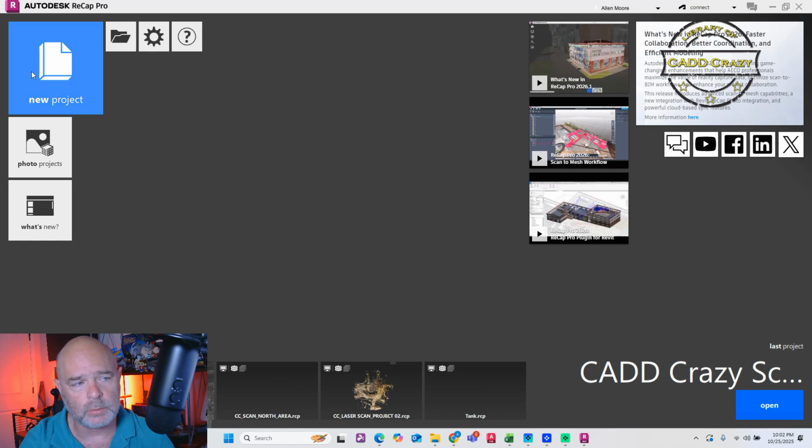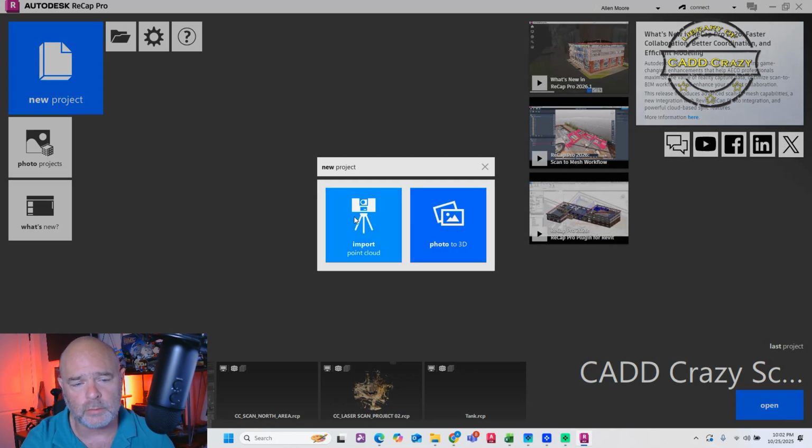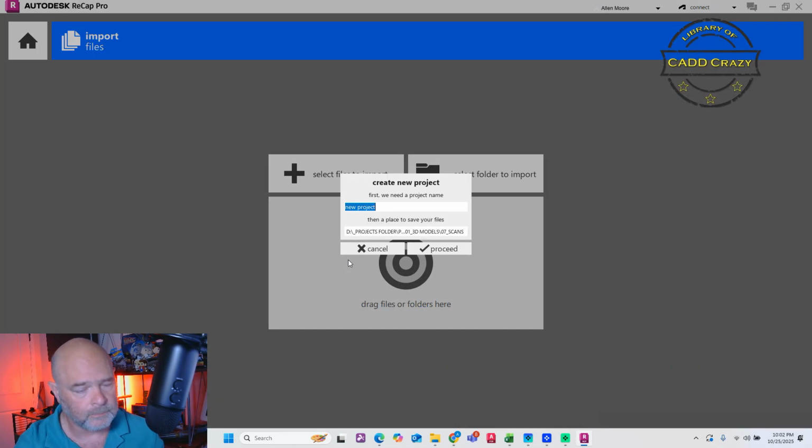So what we're going to do is hit new project. We're going to say import point cloud. We're going to give this a name. We're going to say this is SiteScape demo.